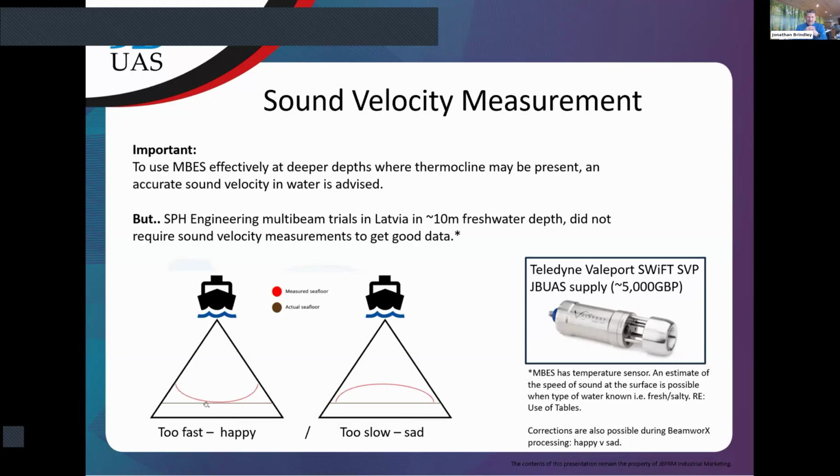So that is something that we need. And why do we do that? It's because if you have a velocity that is too fast, you get what's called a smile. Again, I'm not going to go into much detail on that. I'm not an expert per se. And when the sound velocity is too slow, you get what's called a frown, or a sad face.